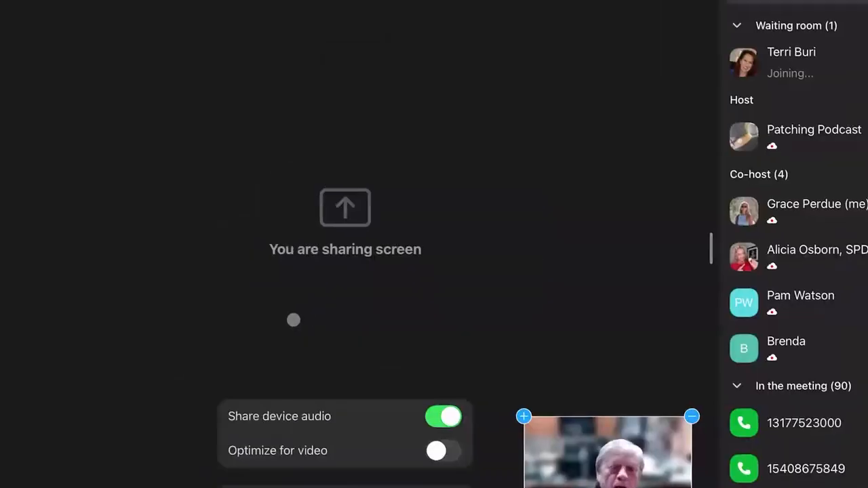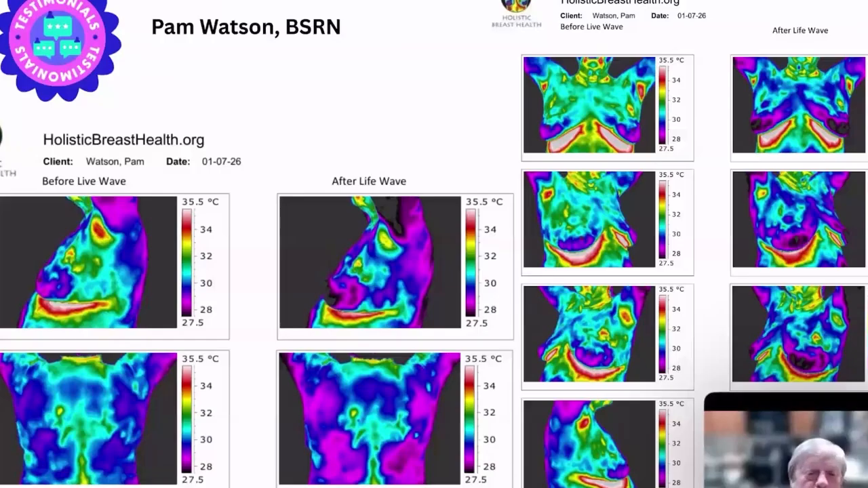She told me, I'll put them in a comparison template and send them to you tomorrow. And she was really impressed with the differences in the images. If you see on here, the ones on the left are before and the ones on the right are after. After only 20 minutes, you can see there's much more of the blues and purples and less of the reds and yellows. Neither one of us really expected to see much after only 20 minutes. We were both very skeptical.